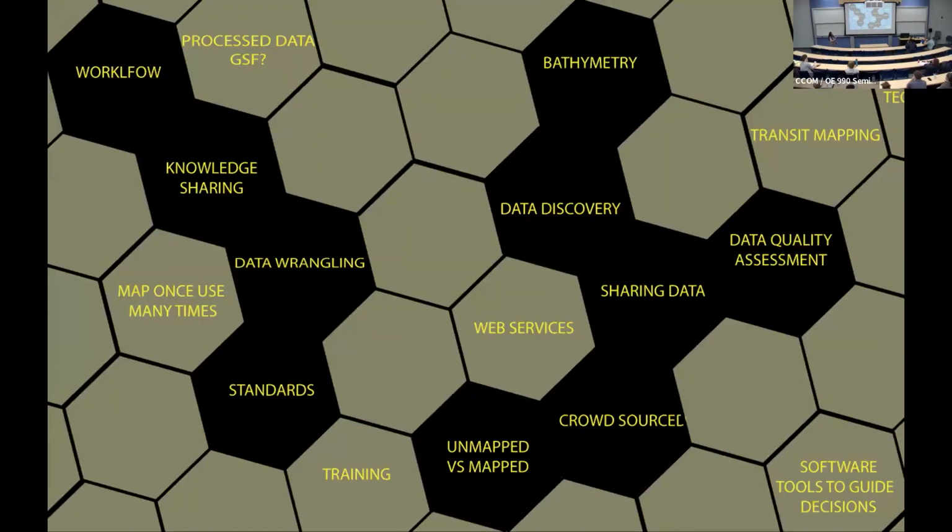And what are some of these issues we've had? So here's my little honeycomb pattern to describe all these little pieces that make this happen, right? All these collaborations, all these separate little issues that are related to us getting data and getting into this grid, right? We've got sharing knowledge, sharing workflows with each other, having standards, probably getting this concept that we can use data many times for different purposes.